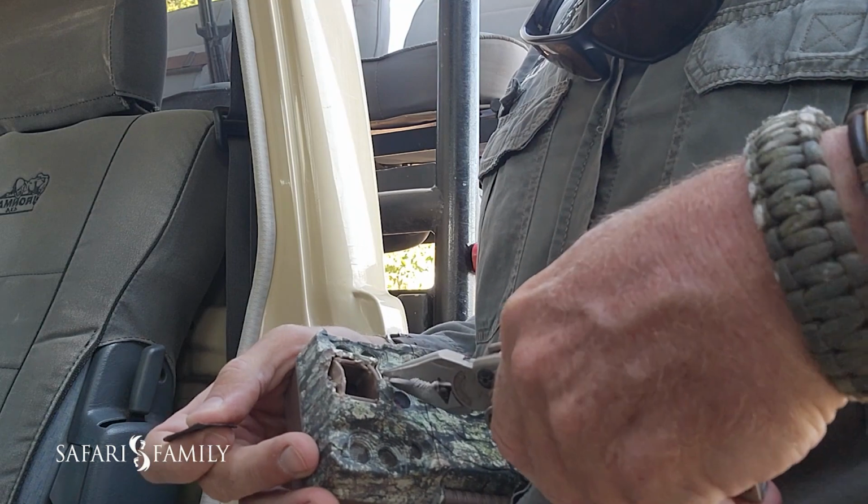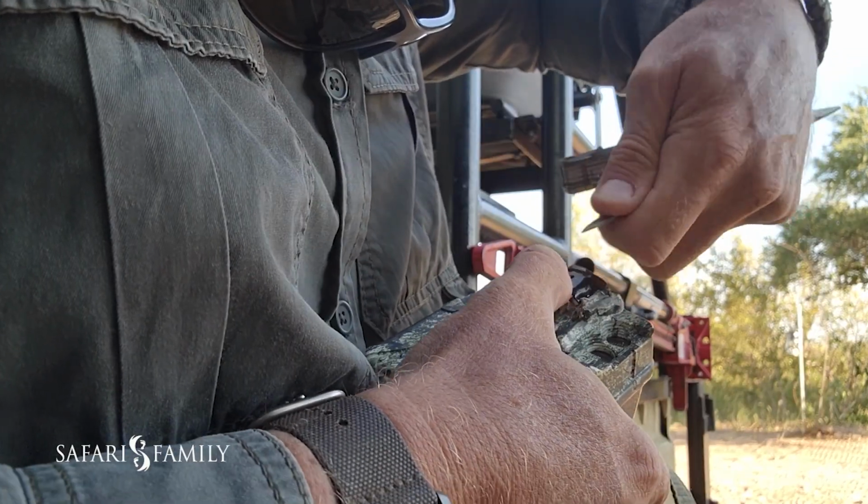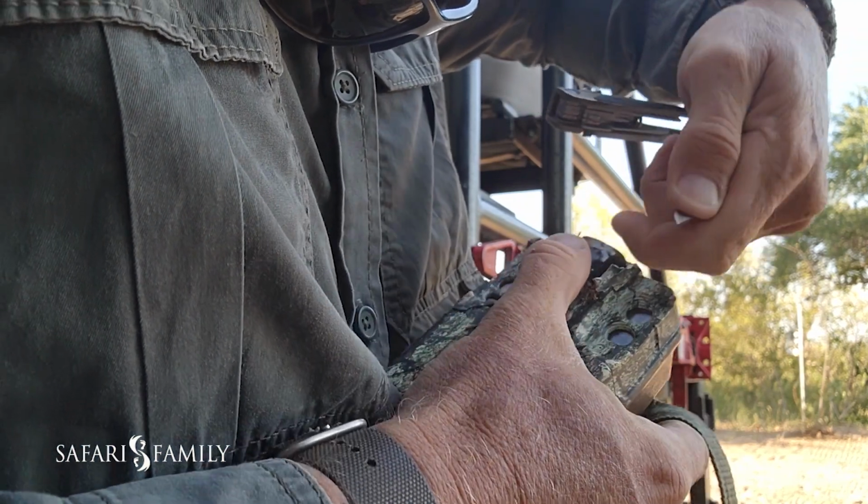So I kind of forgive them. They didn't damage the camera too badly. They put a couple of teeth marks up through where the motion sensor cover is, so everything else seems to be intact. So a little bit of running repairs, a bit of bush mechanics on the camera this morning.